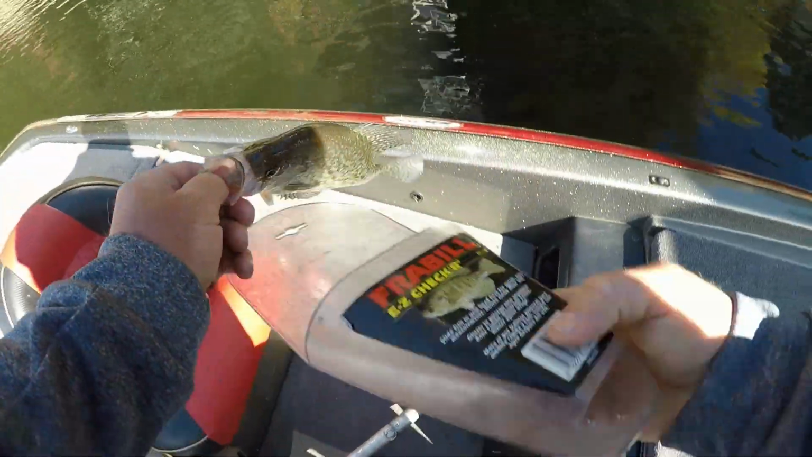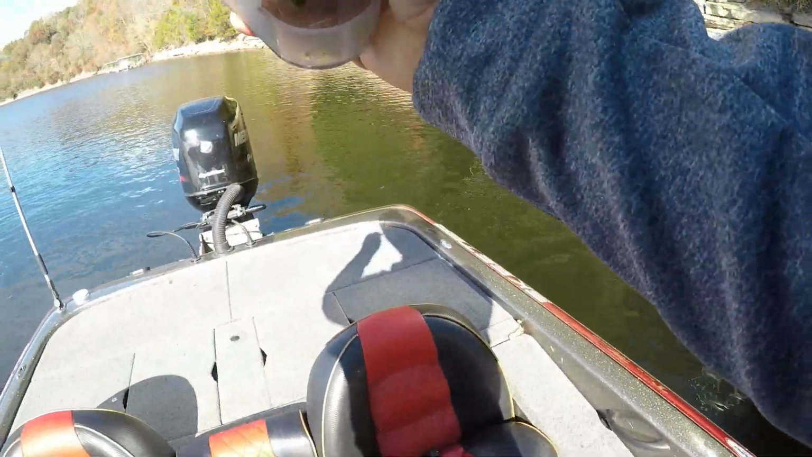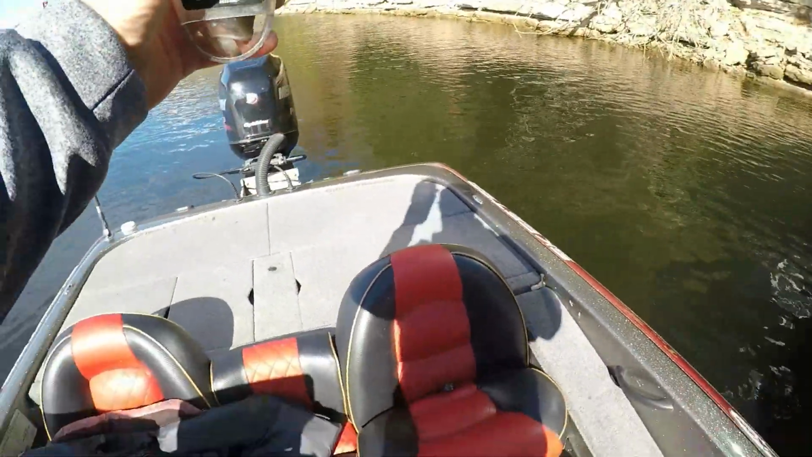See if that's a 10-incher. Oh yeah, he's 10 and a half.